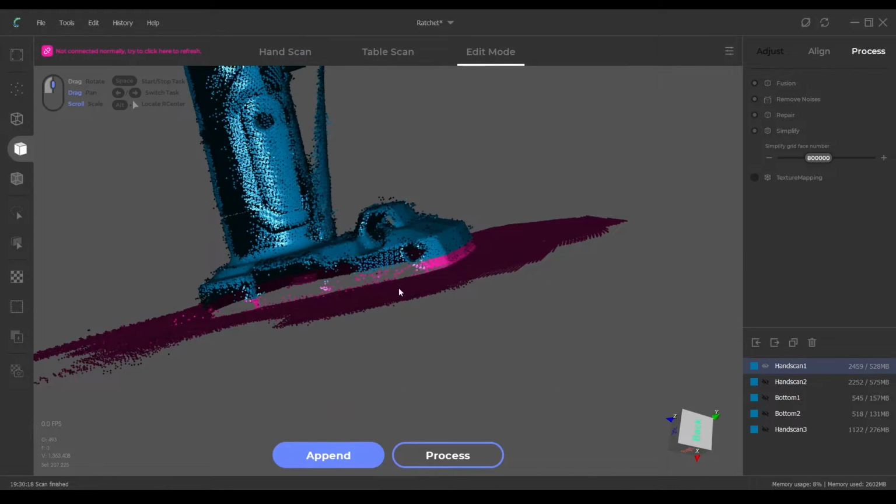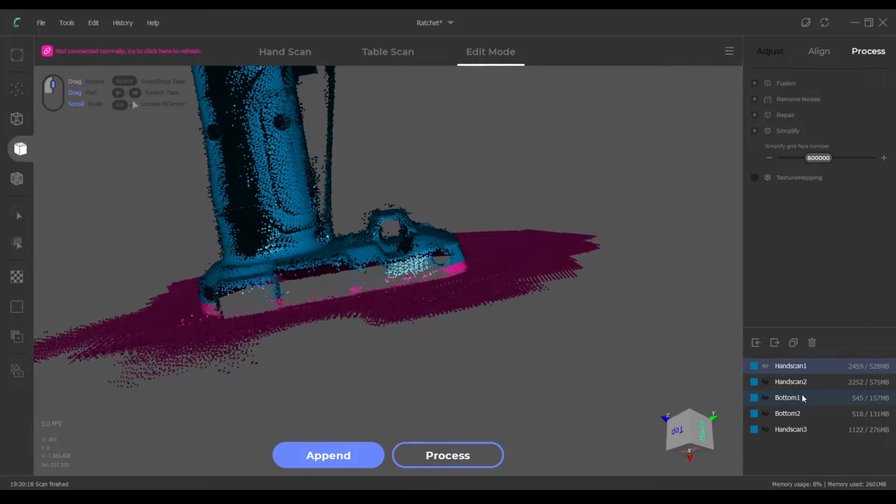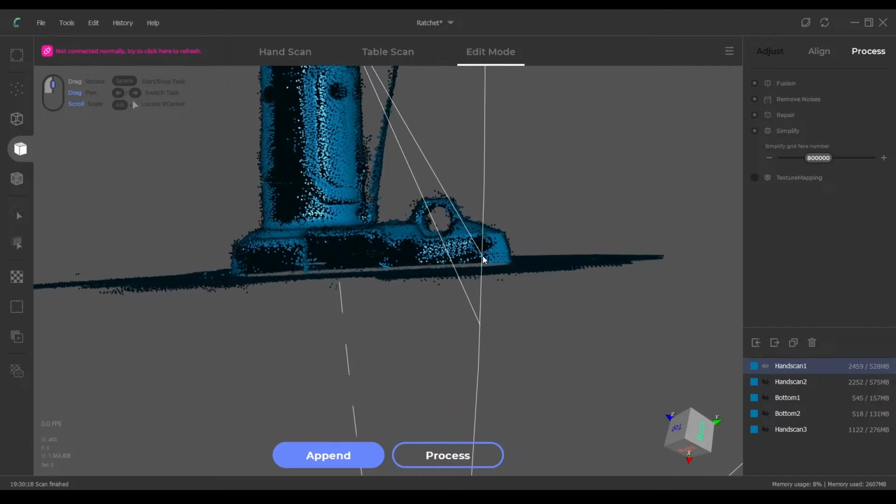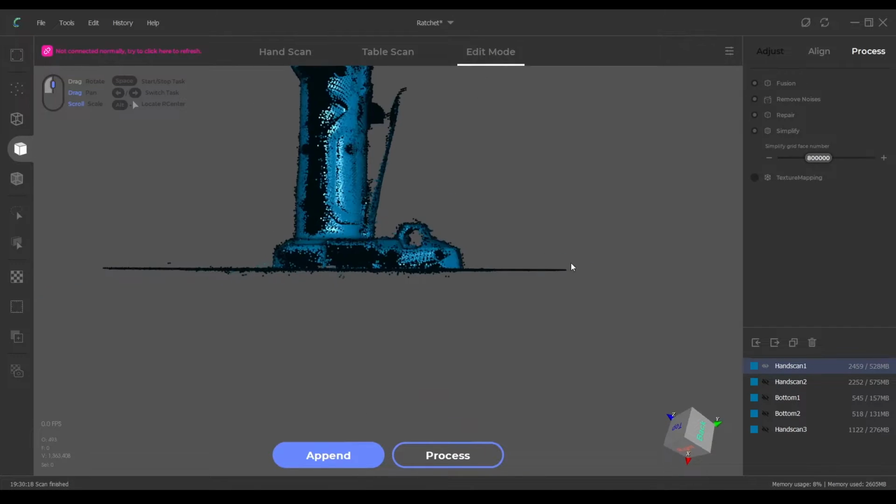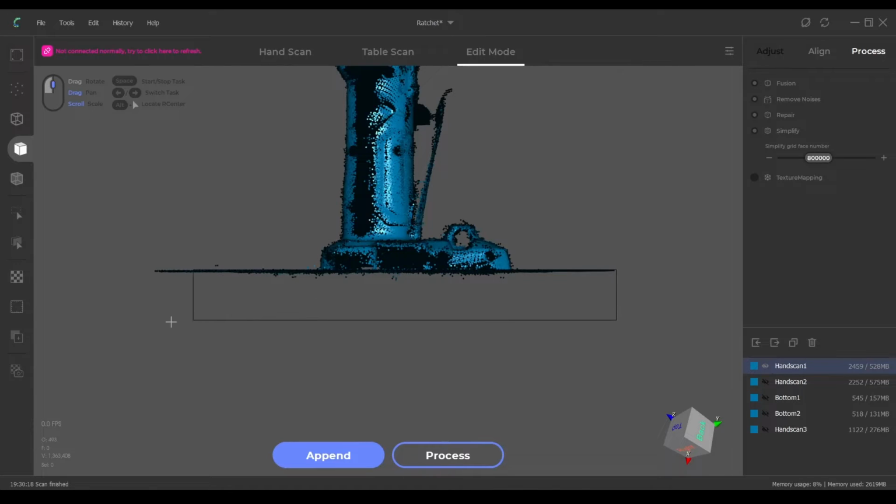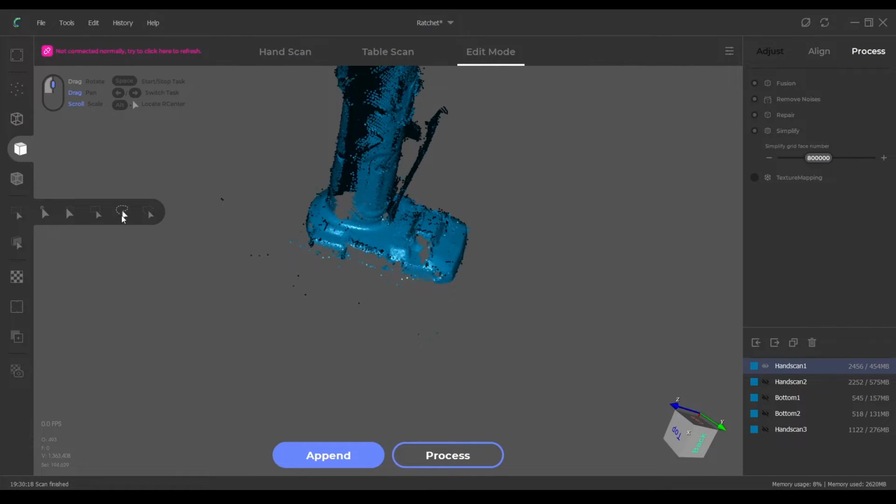At the moment, I don't think there's a threshold slider that we can use like there is on CR Studio Lite, but this can be replaced with the data from the lower scans anyway. So to avoid this, alternatively, you can right click, clear the selection, and manually select it like this. Yeah, that's a bit better. There's still some other data I would like to clear up while I'm here.